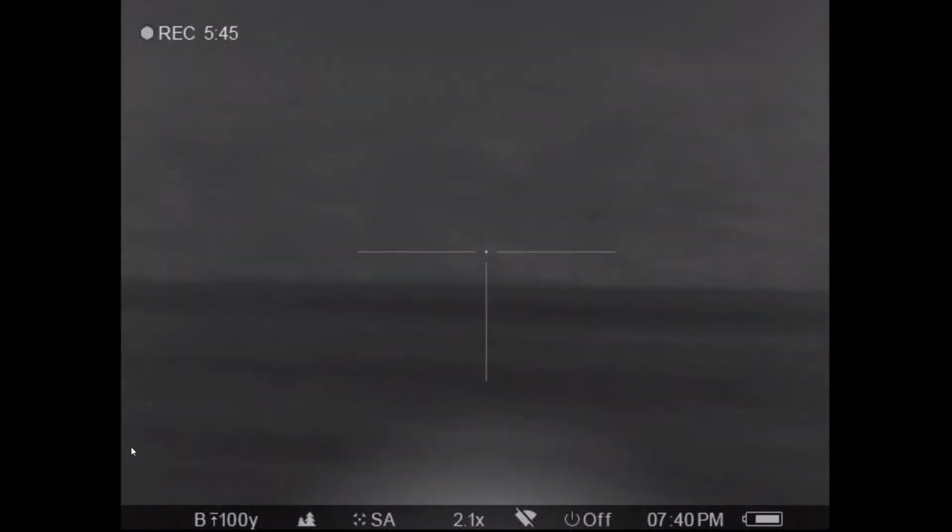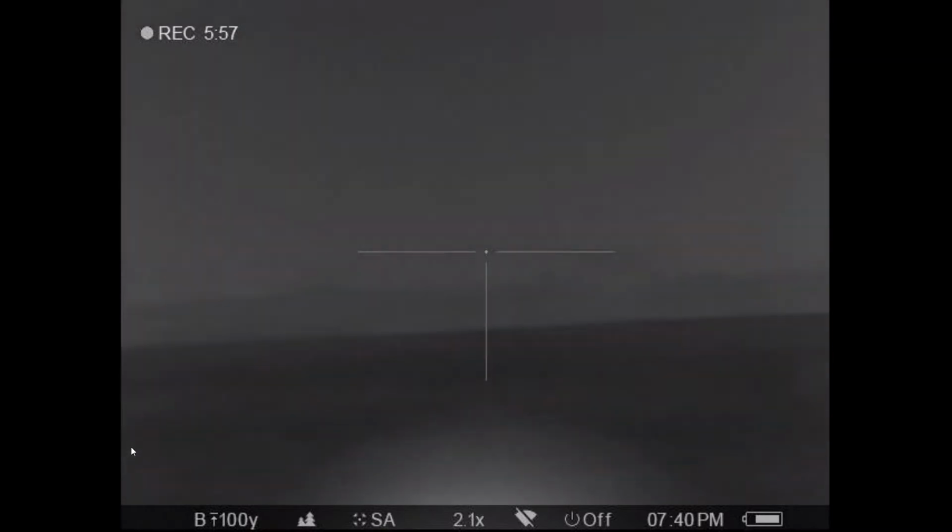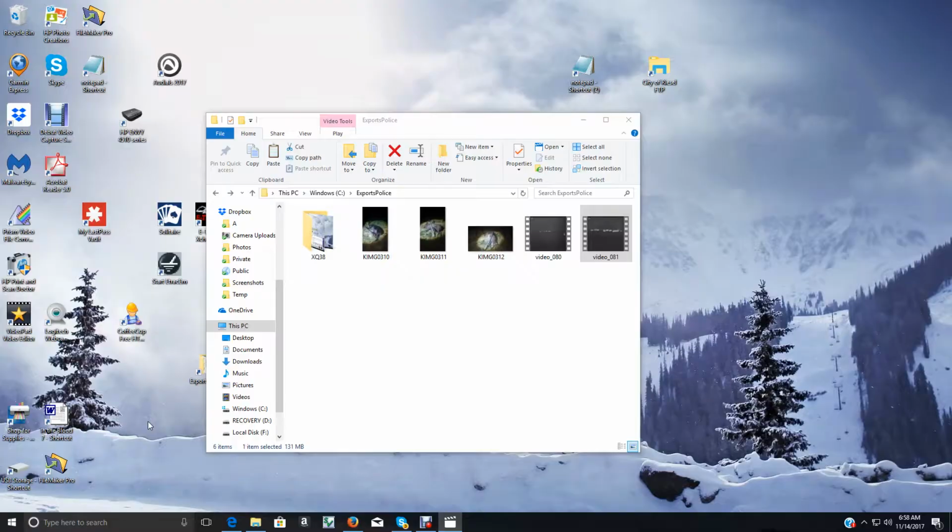Looks like nobody else around to shoot at. Still looking. You got to make sure. Sometimes these suckers will get up and try to take off on you after laying on the ground. Sometimes one of the others will come running back in to help their buddy, especially if you shoot the lead sow. All right, that's all of the film there.